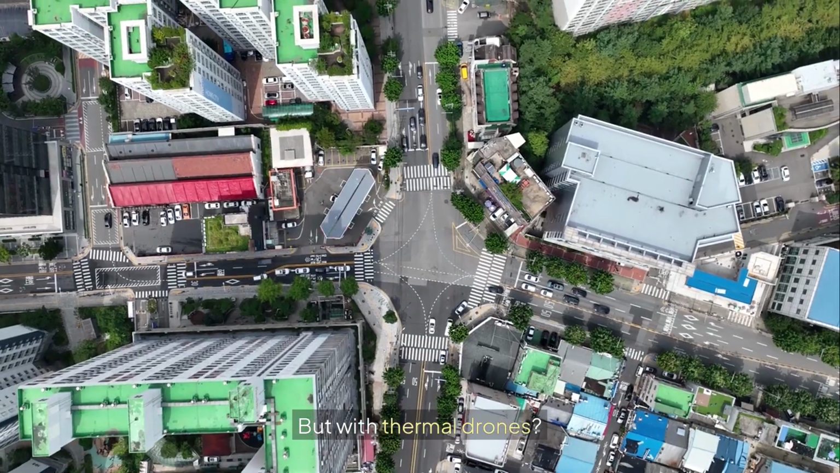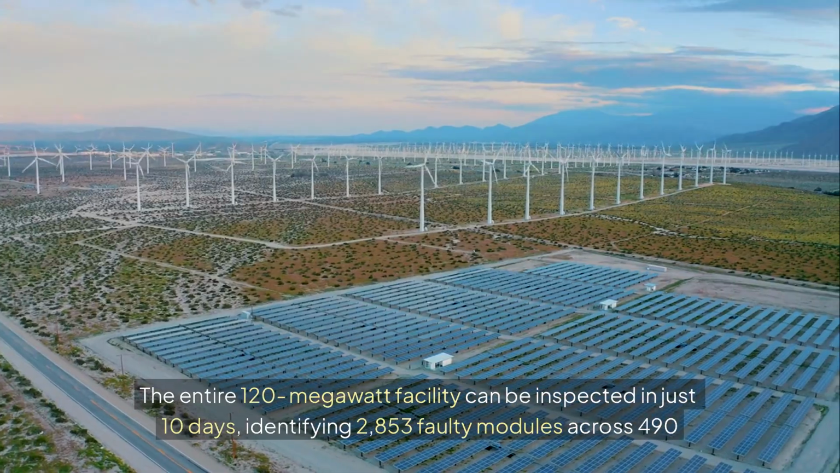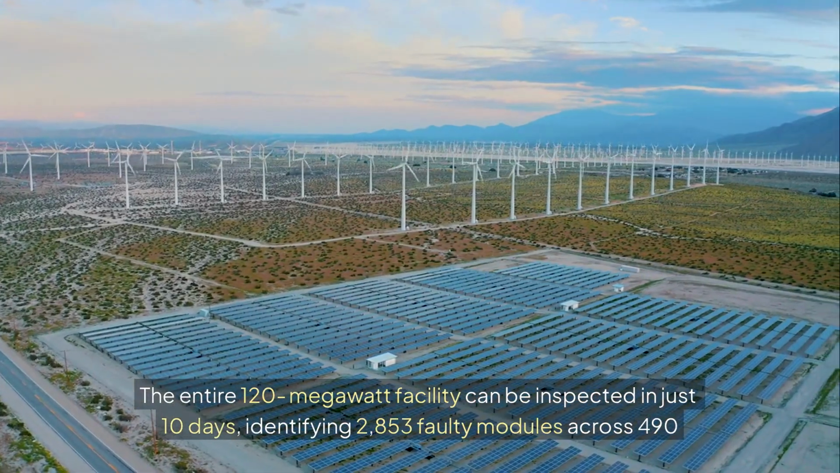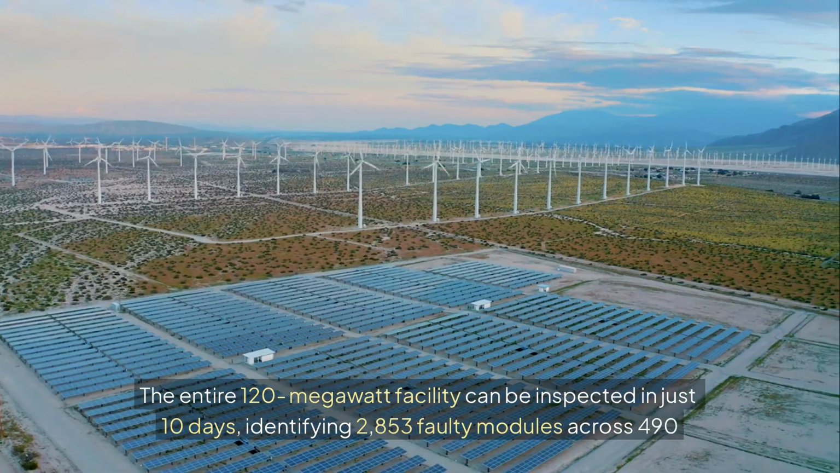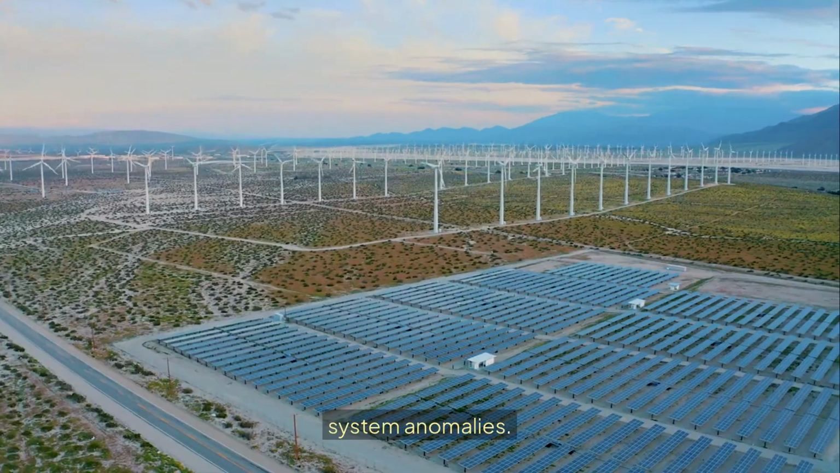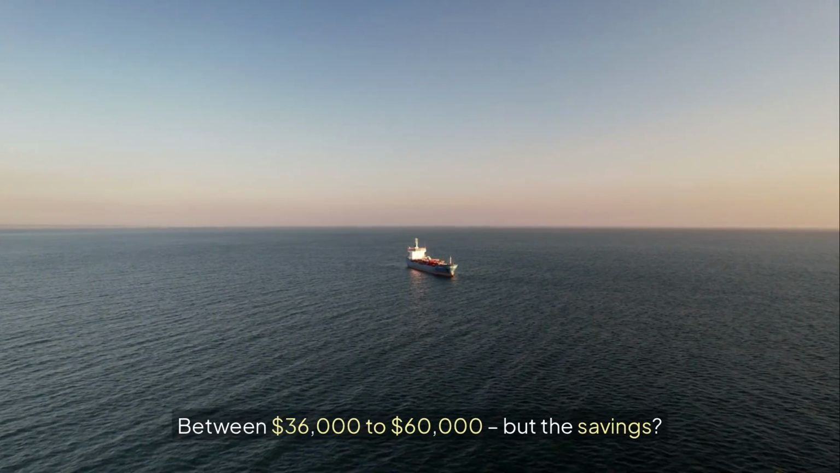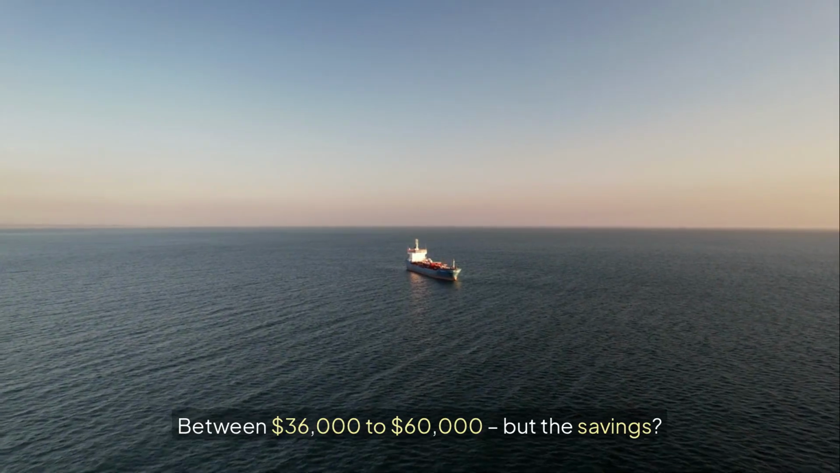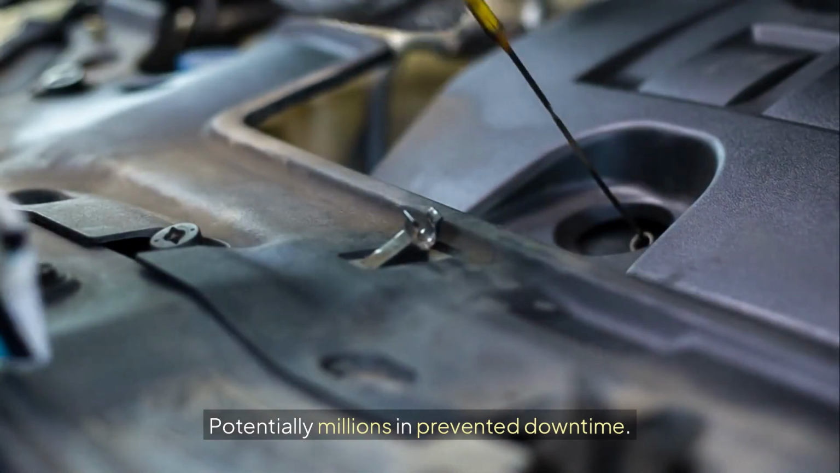But with thermal drones, the entire 120 megawatt facility can be inspected in just 10 days, identifying 2,853 faulty modules across 490 system anomalies. The cost? Between $36,000 to $60,000. But the savings? Potentially millions in prevented downtime.